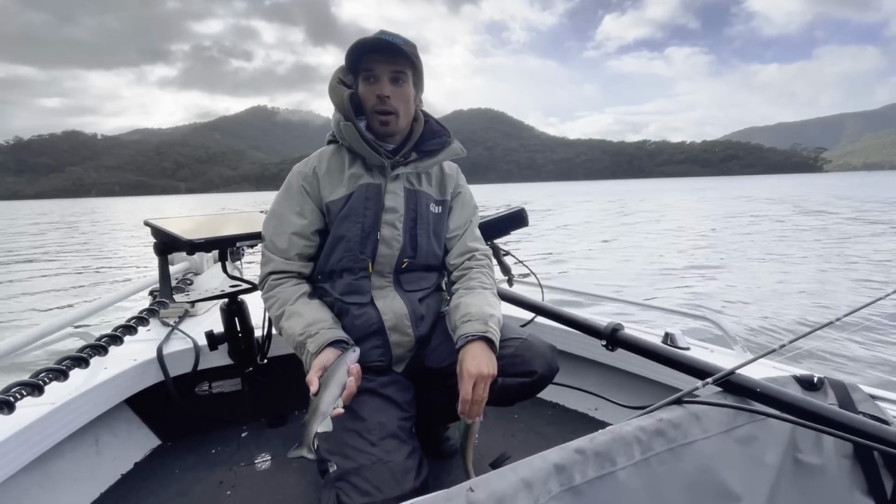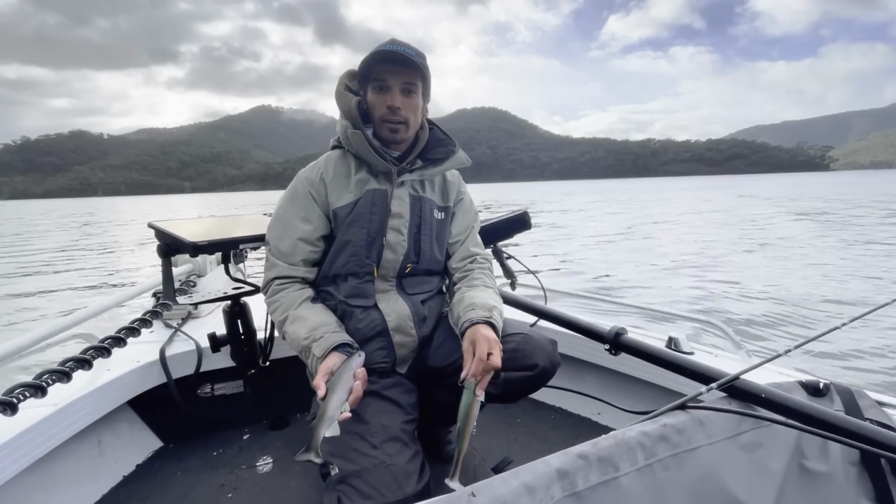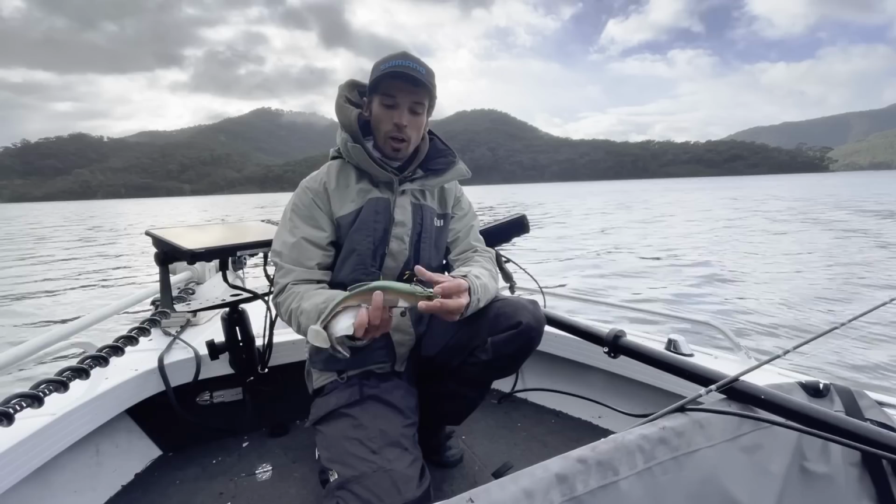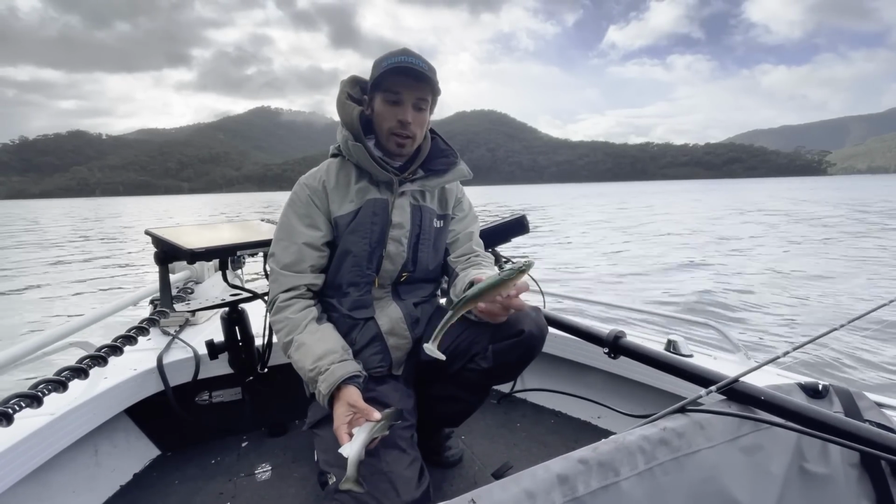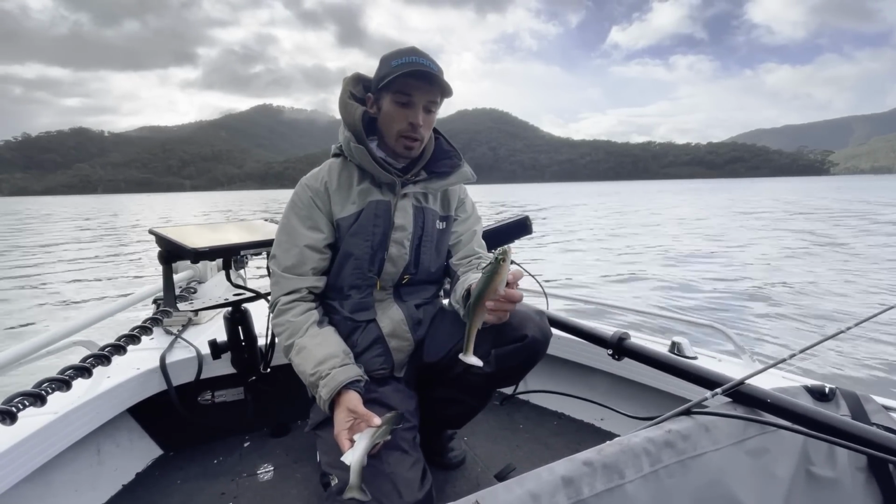But yeah, calm conditions are good, and it is still good fun catching them on the scope. It's really exciting watching your bait come past fish and watching them turn and chase it. It's still definitely hard to catch them, but all good fun.